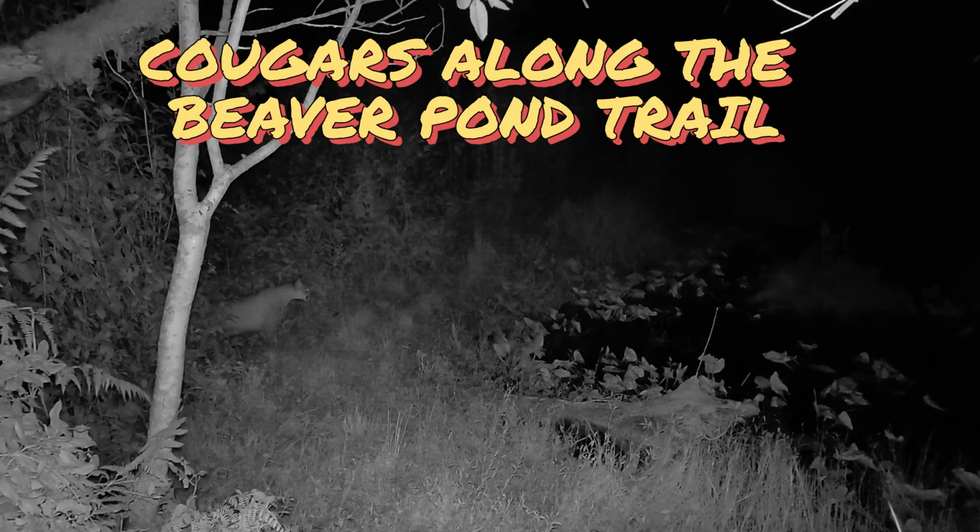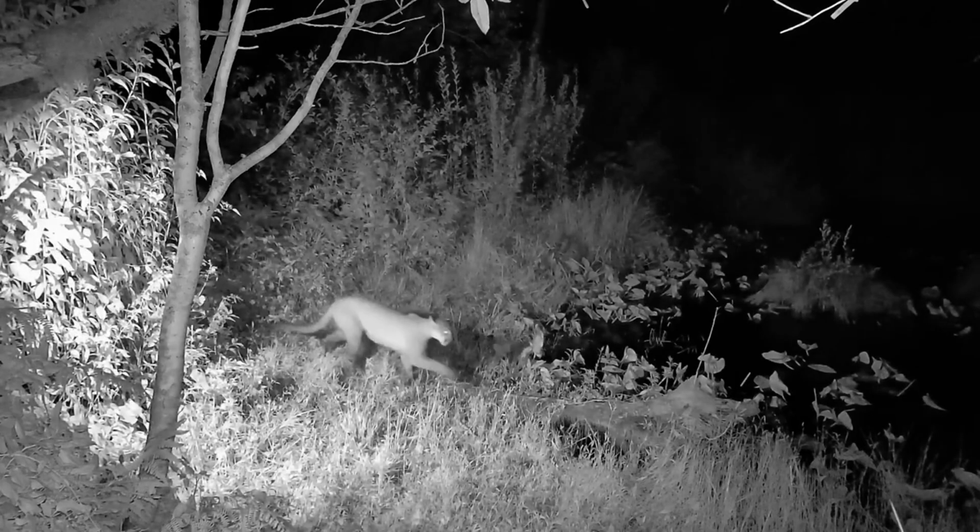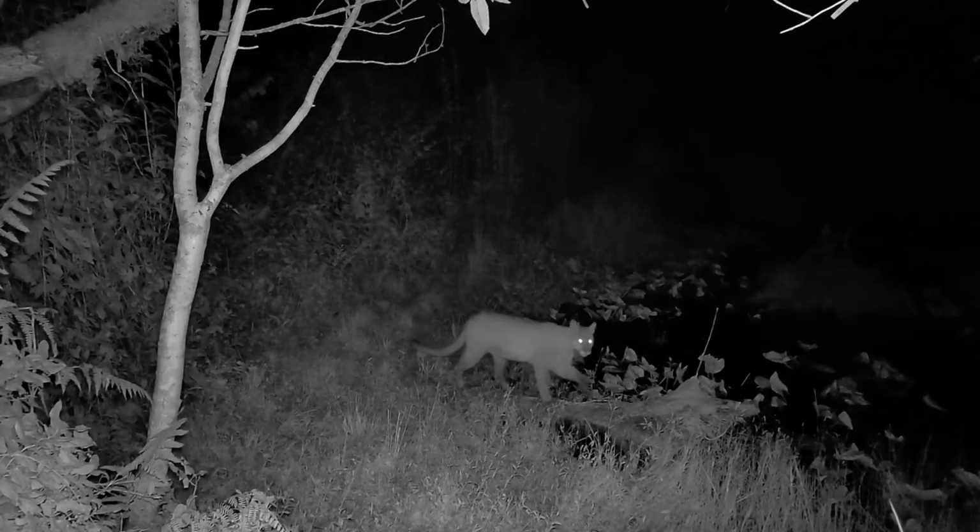Wow, look at that. My camera just activated on a nice cougar. That's the advantage of living in Washington State when you're a trail camera enthusiast. You've got so many places to put up cameras. Oh, hey, check that out. Do you see that? He's limping.